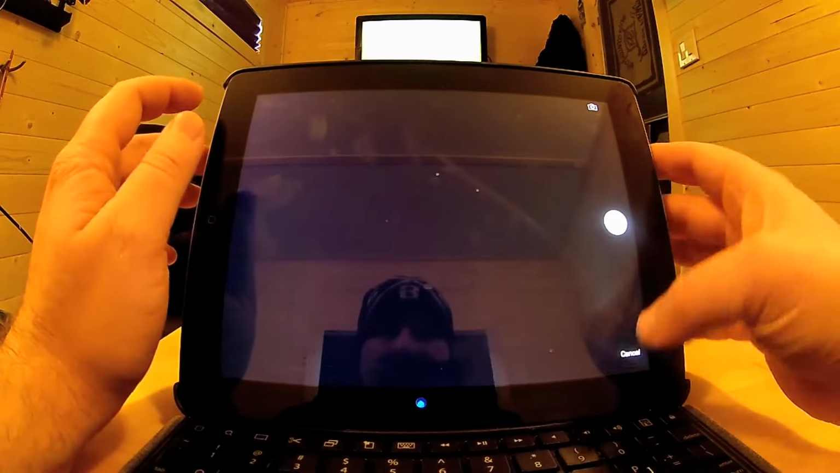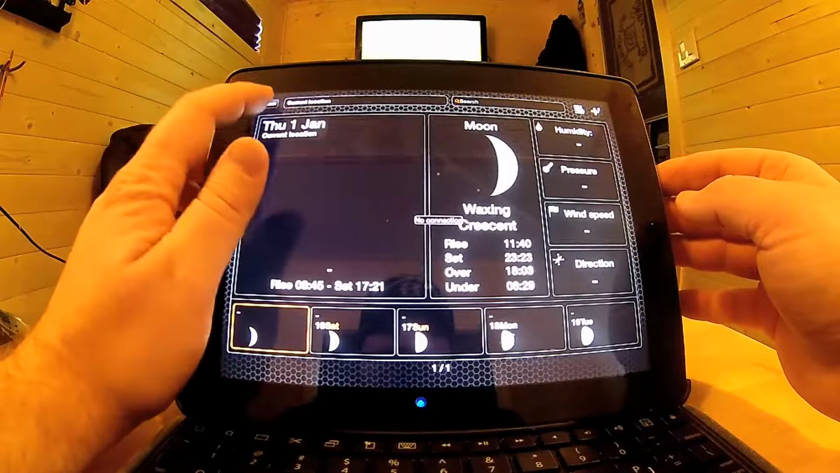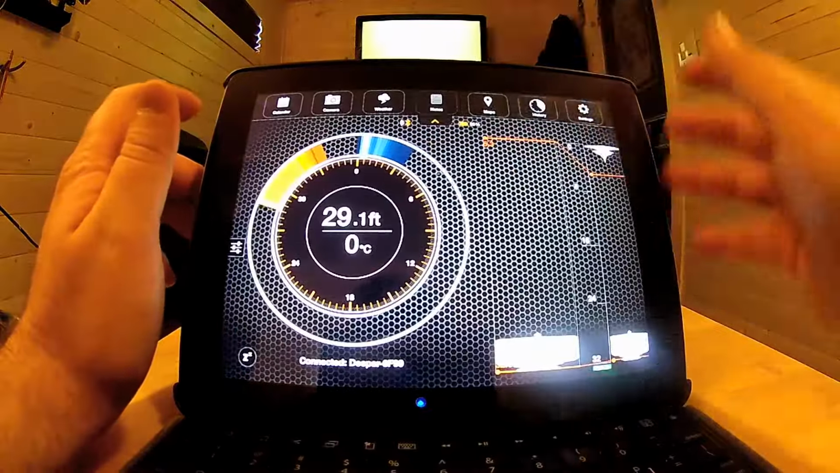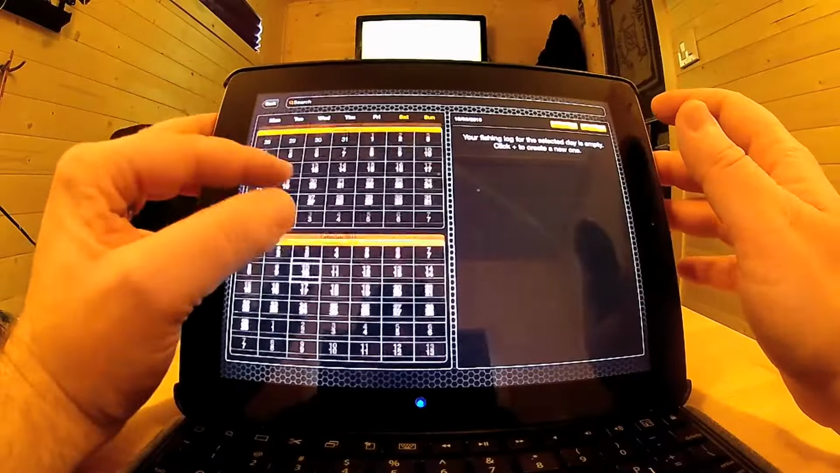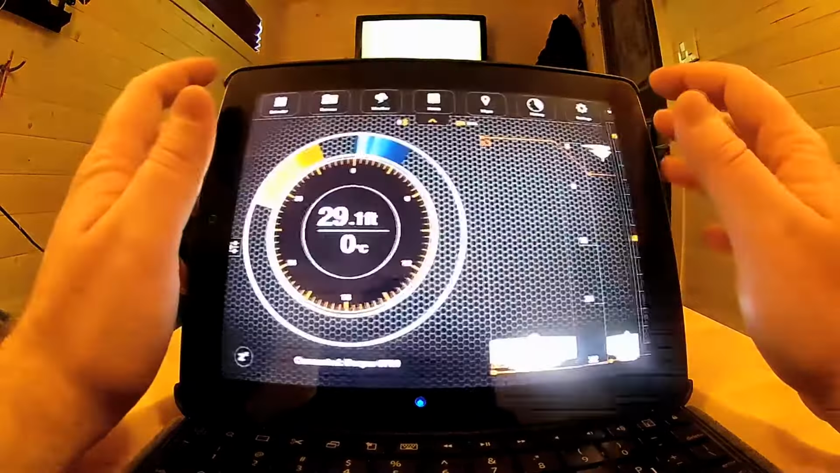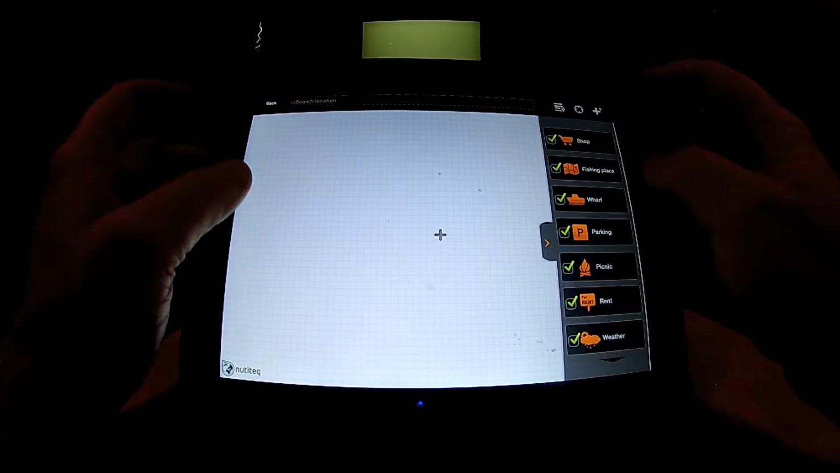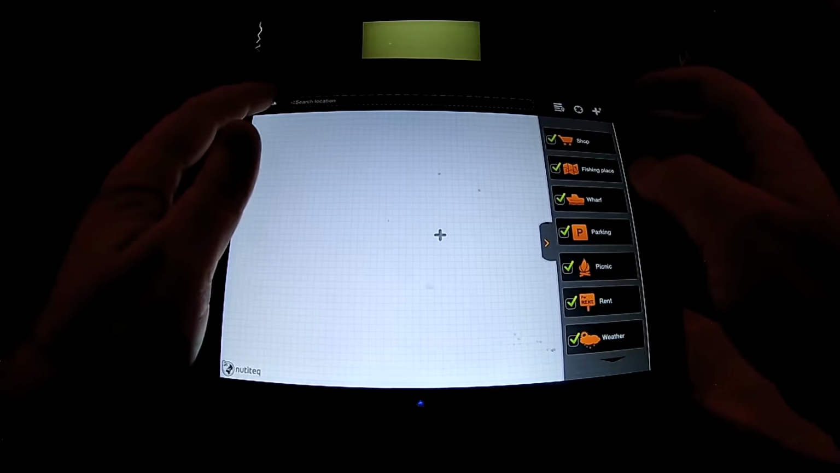Now in our camera we can take a picture and store it. We can look at our current weather. Notes. So for the day we can add a note. You can add new, and you can bring in your picture. We can also go to maps and log where we are.